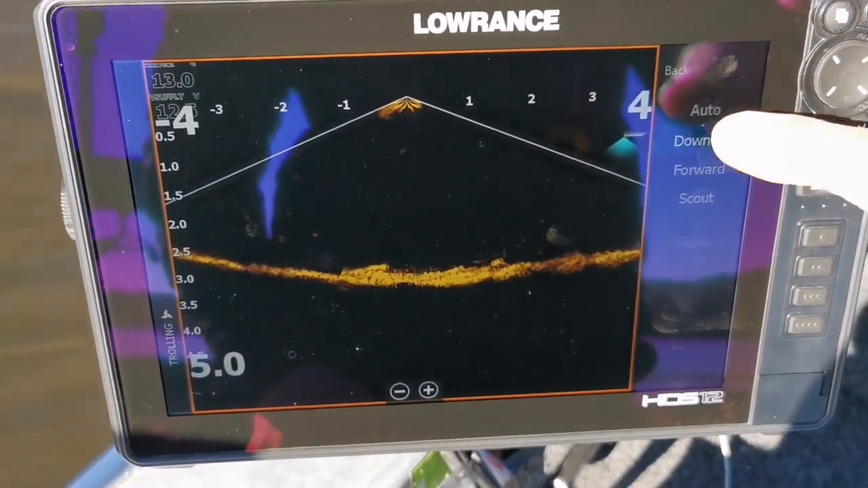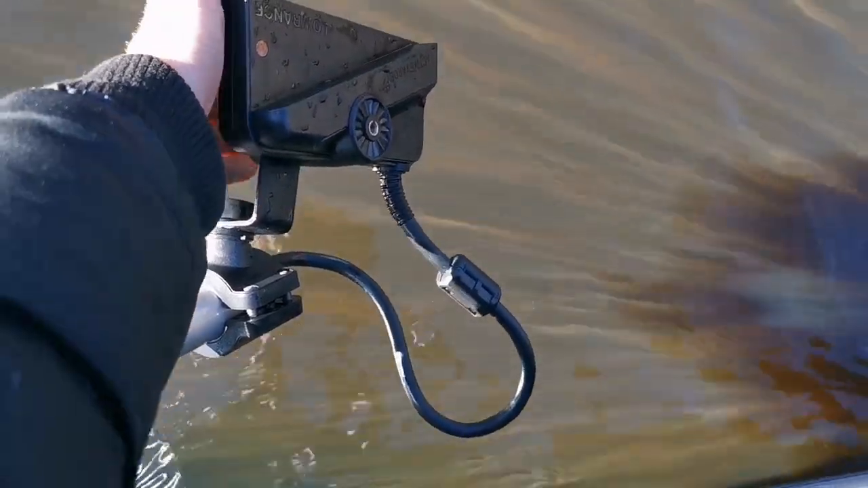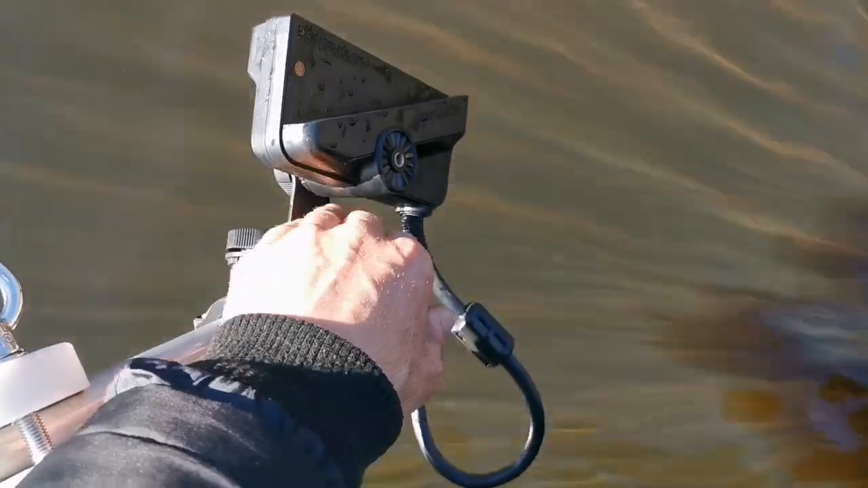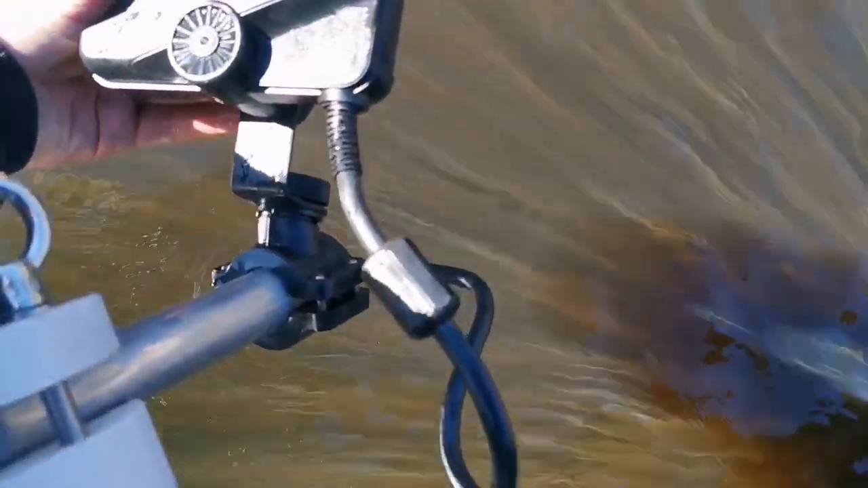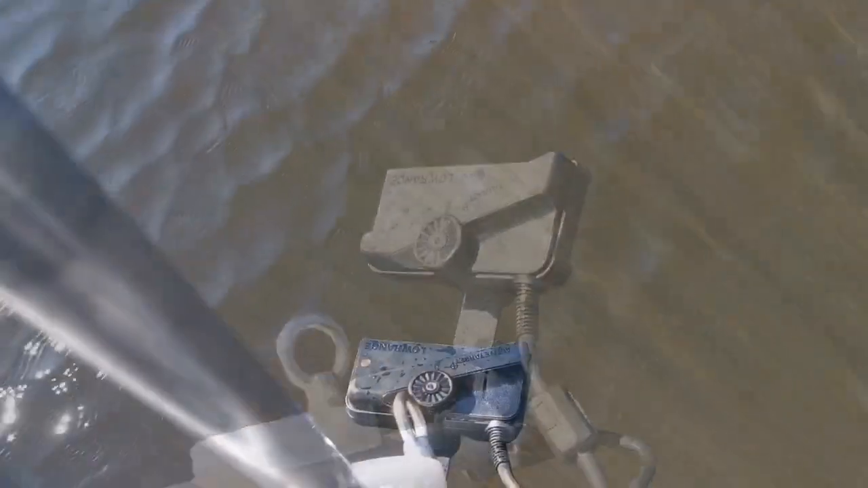And now we're going to do the same thing. We're going to do that for scout view. What you want to do is loosen this knob. You want to put this basically perfectly in line so it's facing forward on that angle, and then you want to undo this knob here and rotate it so it meets the other knob. So that's your scout view.